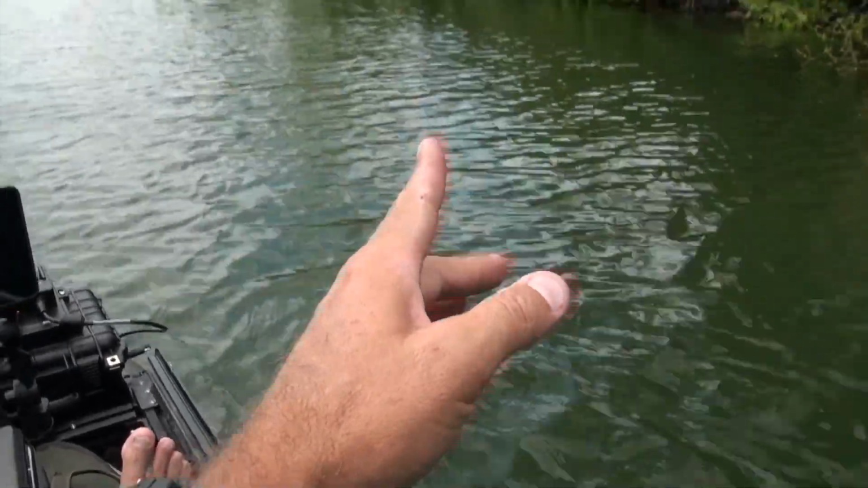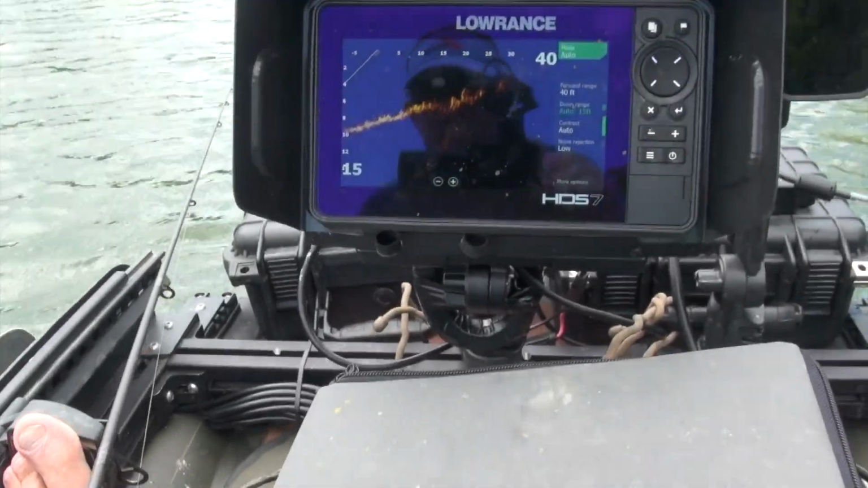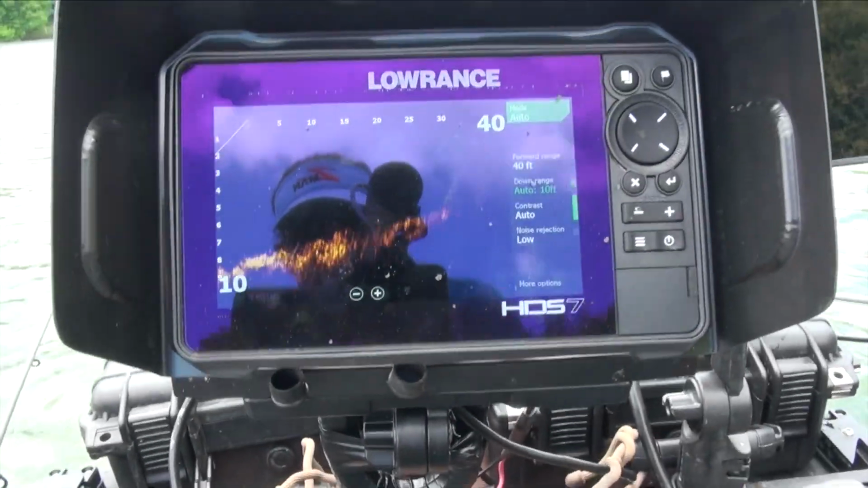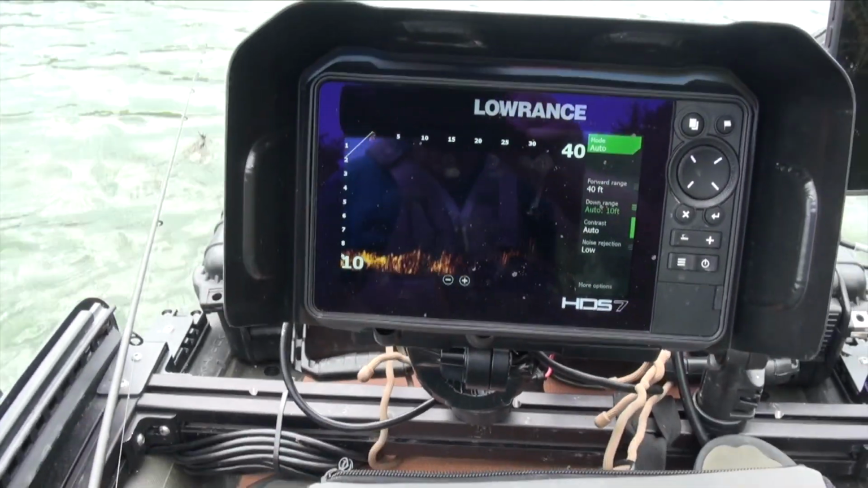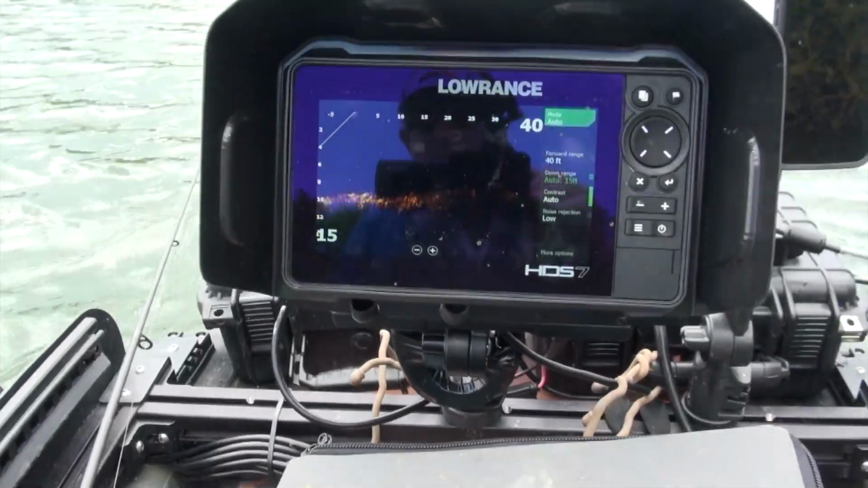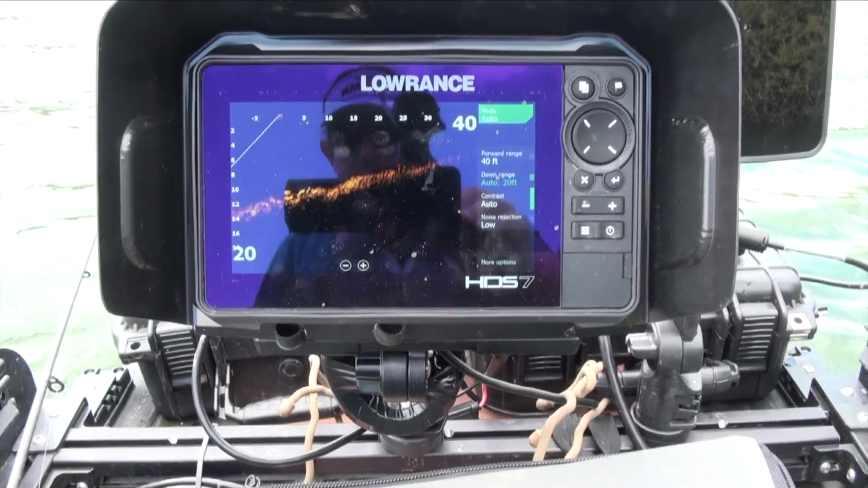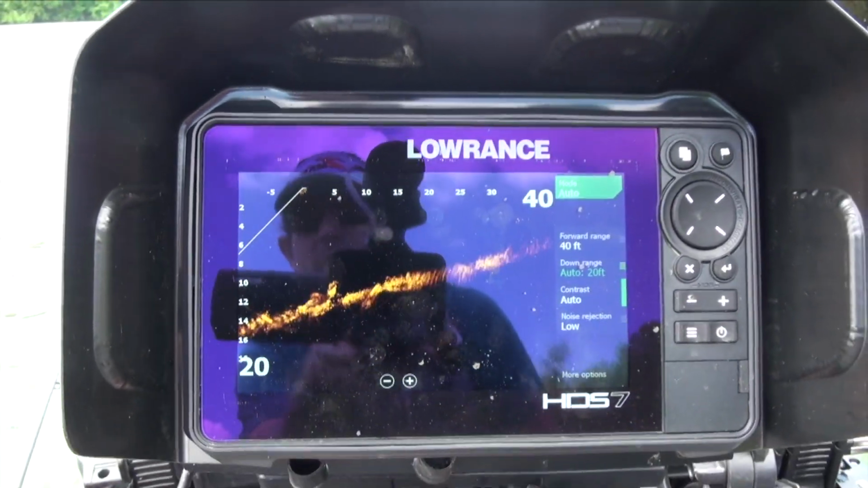I'm not so much looking for them, because I know they're up in this stuff, but I'm looking further out. And I just passed a bunch of them. Let me move out a hair. Come back in. And I'm looking in the 10, 12 foot range. Cruising along.